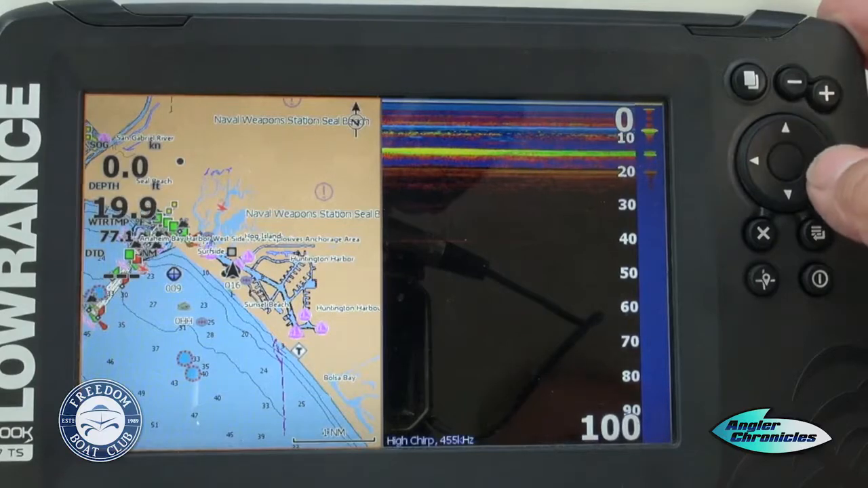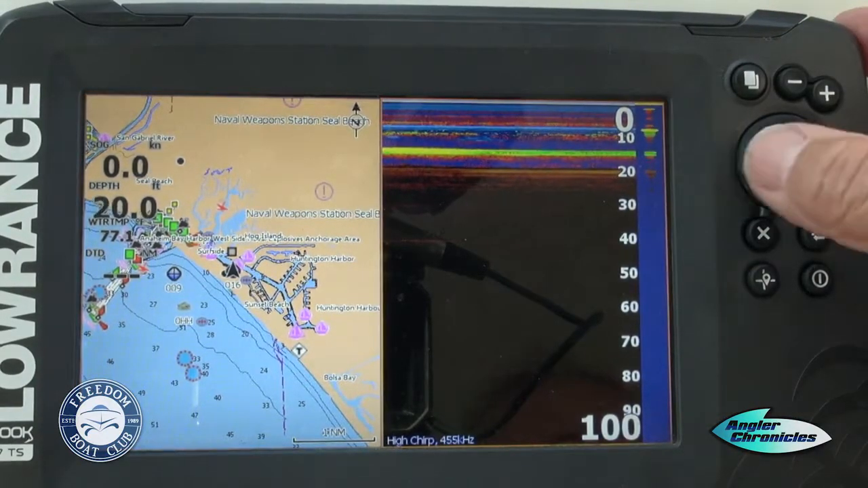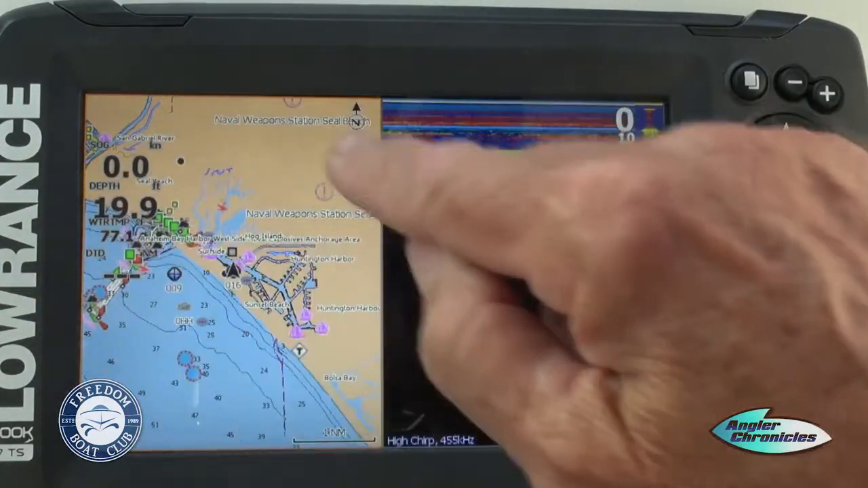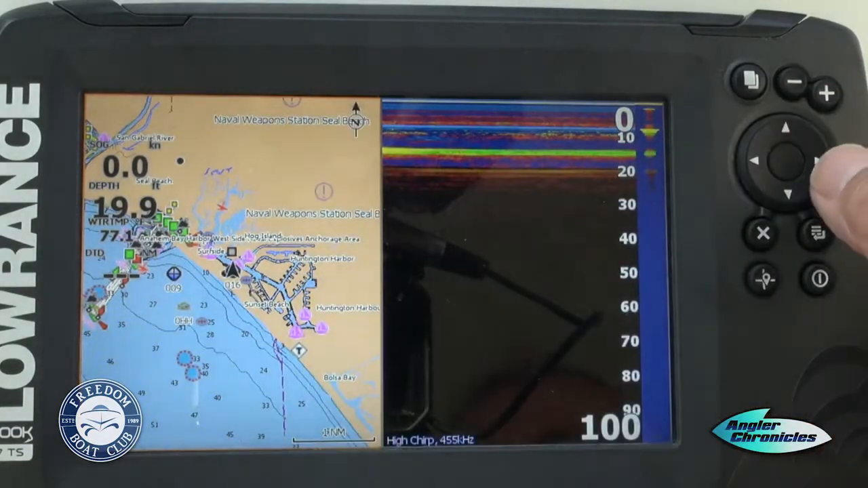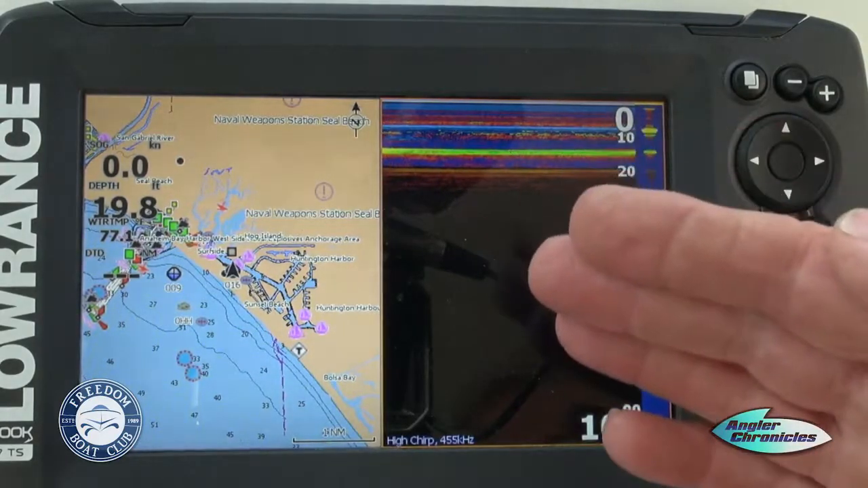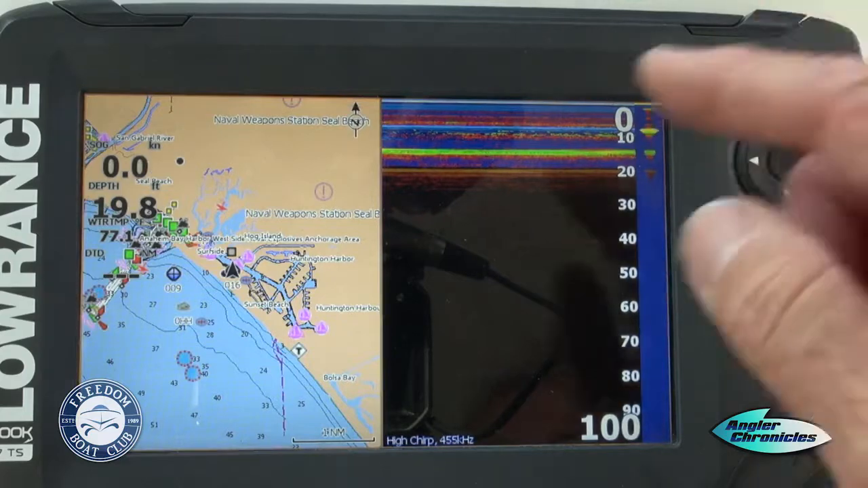If we take a look at this, also I want to point out right here is if we take our cursor, you'll notice that the activity window is on top of the chart right here. There's a light golden yellow frame around it. If I go to the right, you can see it on the sonar. So whatever you're going to be doing, your active window, you need to highlight that box. So I'm going to go back to the chart.